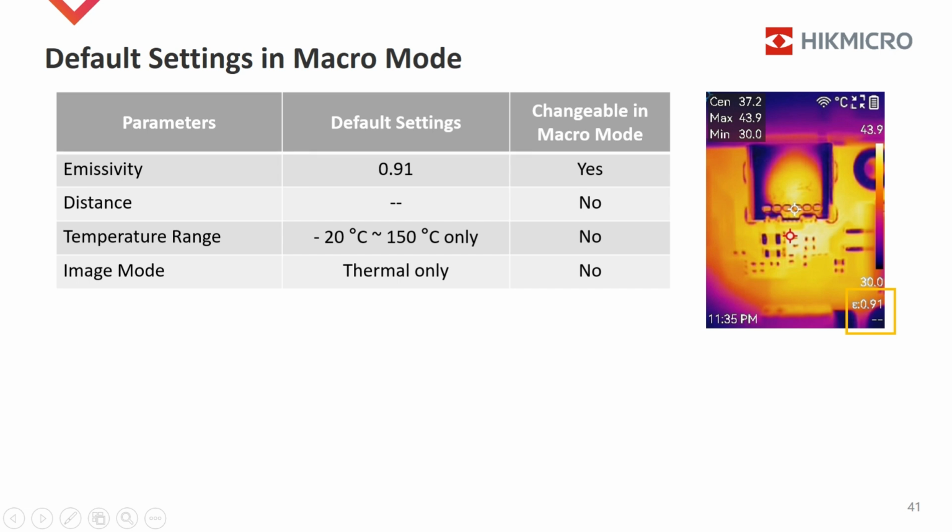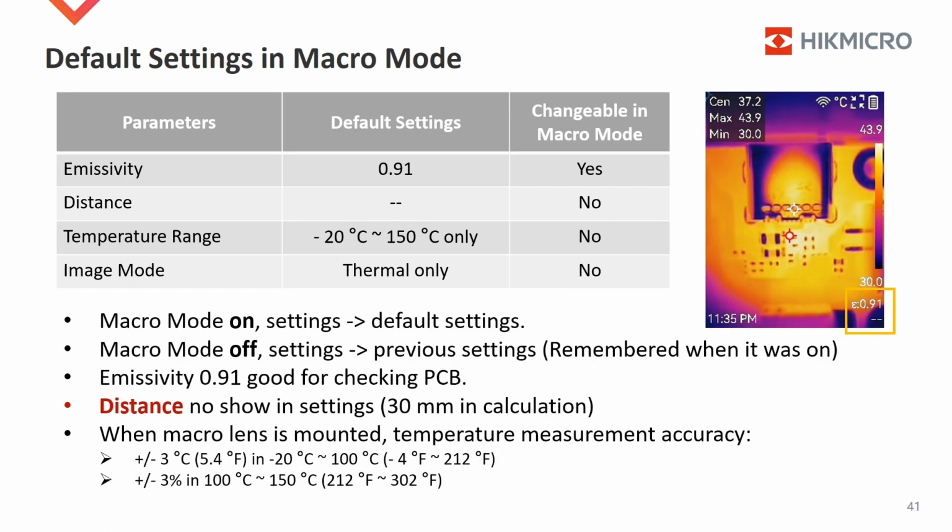The camera keeps the measurement range from -20°C to 150°C, though the measurement range doesn't show up in the settings. The image mode keeps thermal, whether the camera is bispectrum or not. When macro mode is on, the default settings take effect. The previous settings are remembered by the camera. When macro mode is off, the settings roll back to the previous ones.